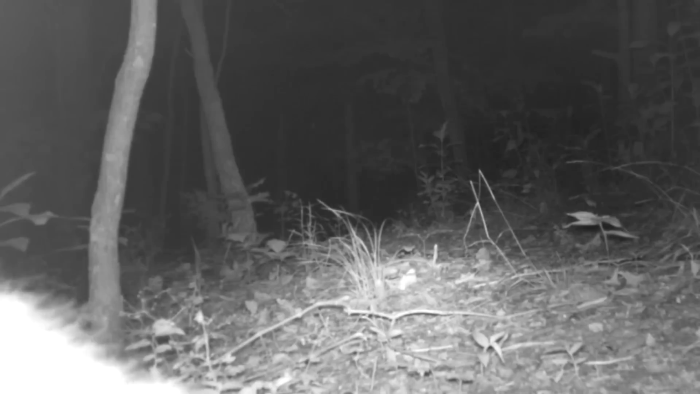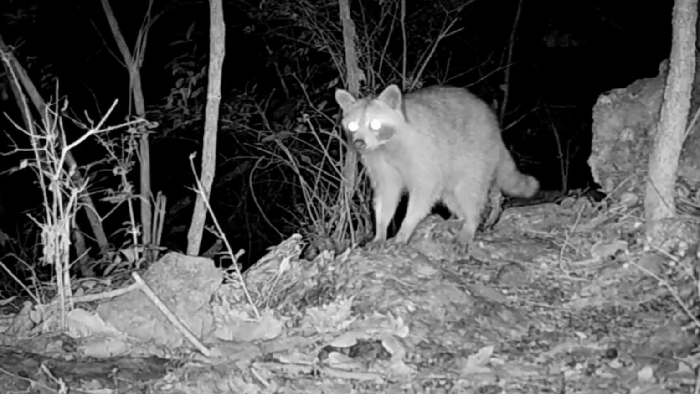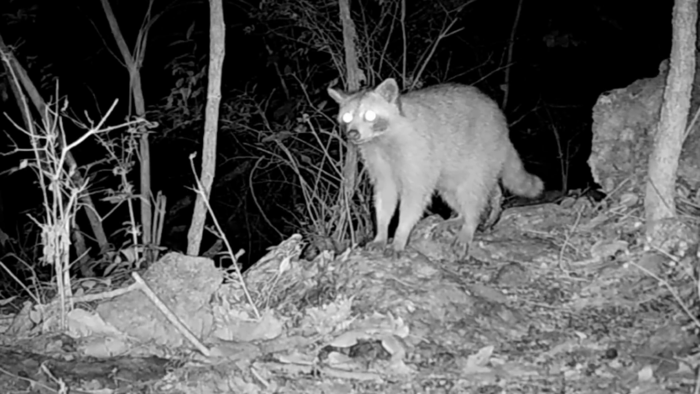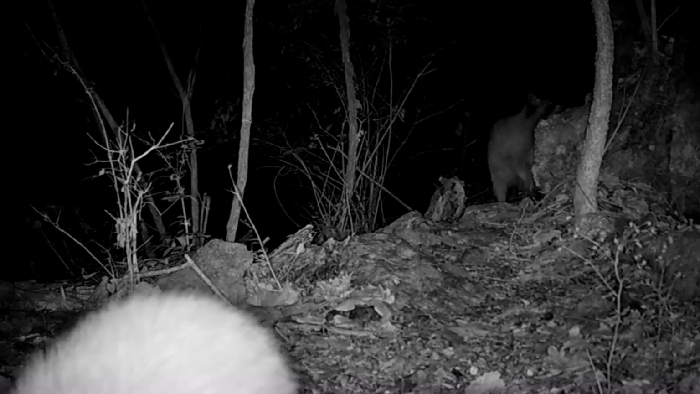Coons, they just gotta say hi. Curious, moving on. And they move down these rock trails, these little cliffs, little ledges along these rocks, crossing areas. That's where I put these cameras. He's checking things out for his buddies that are coming on through.